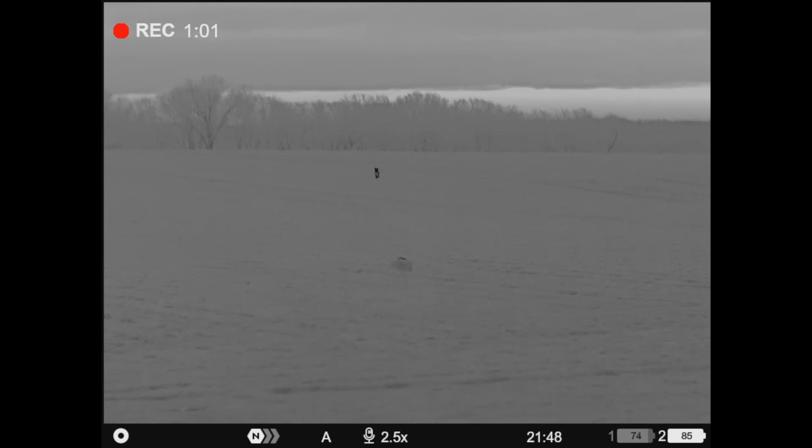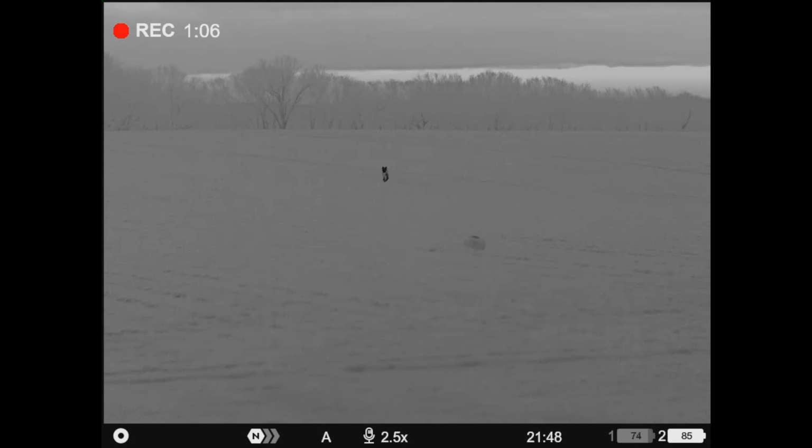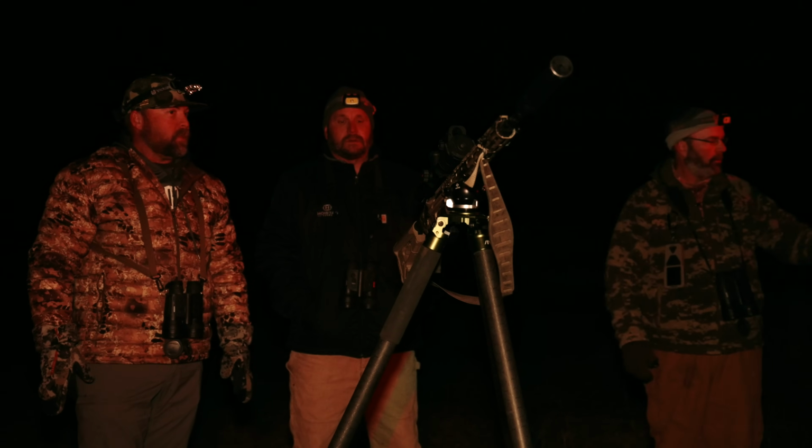A little roll off there. Drops off right at the timber. So he had to be coming as soon as that call turned on. He was running pretty hard. That was good. You split him right open.